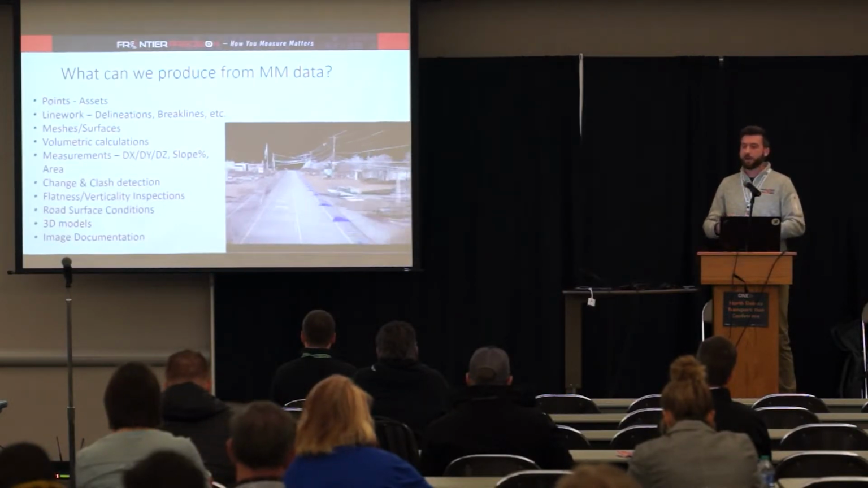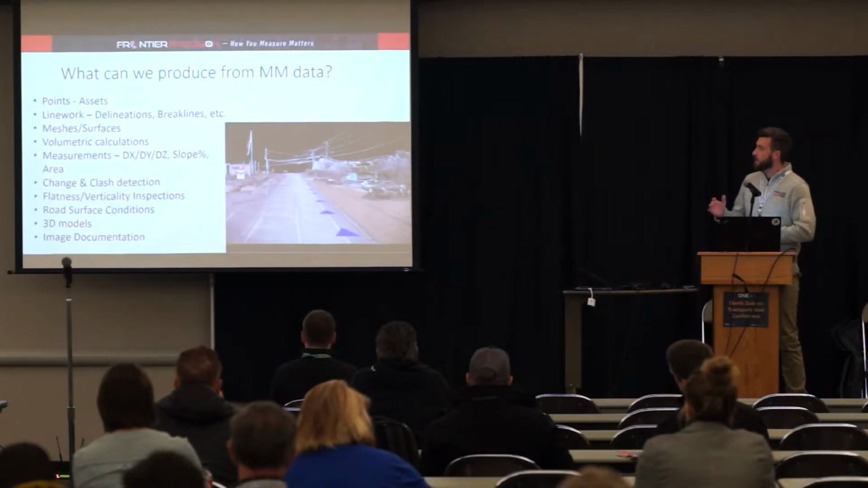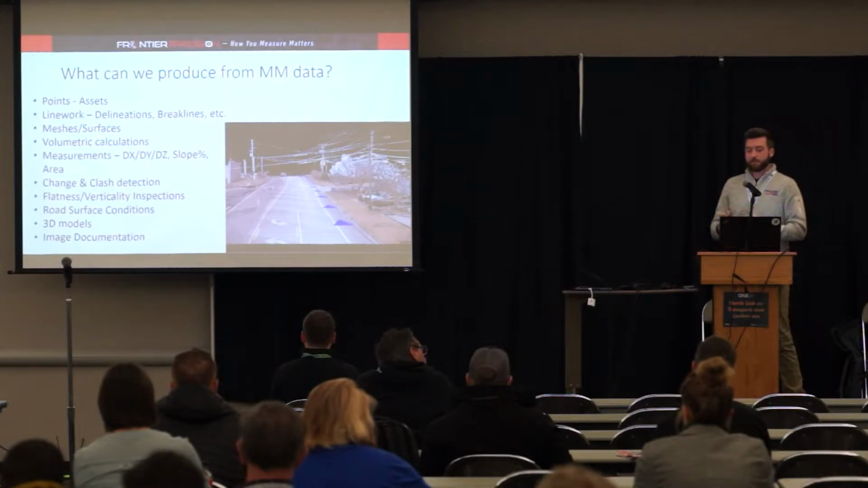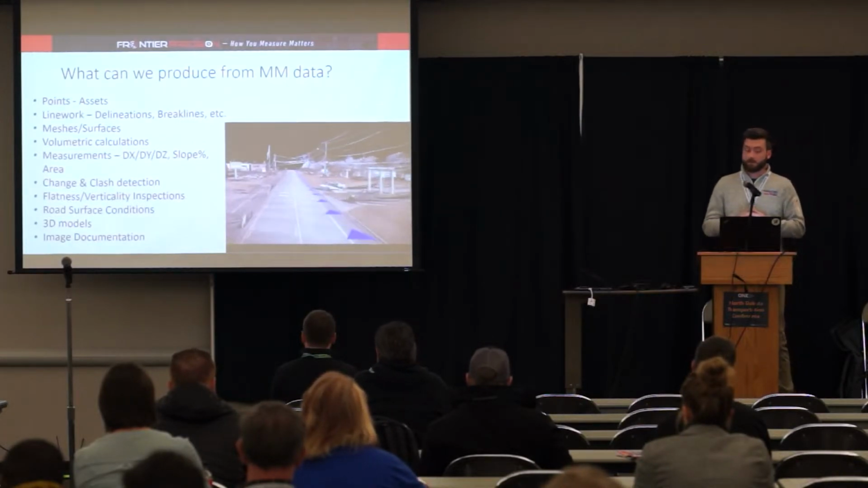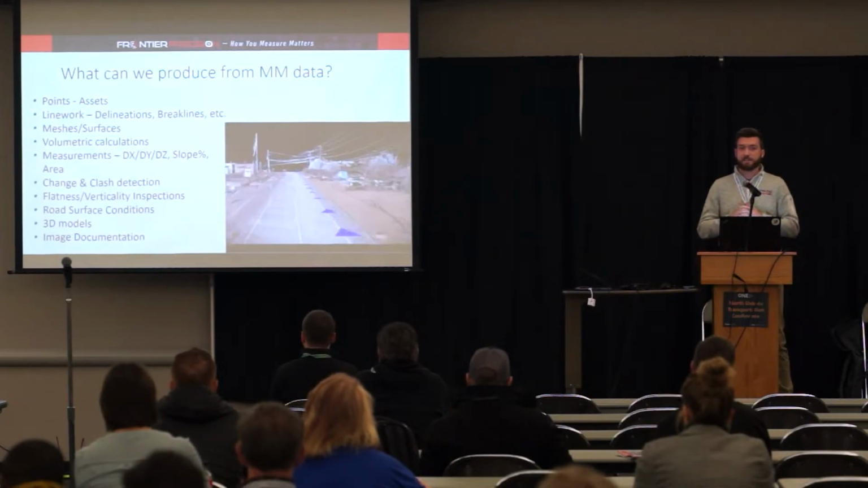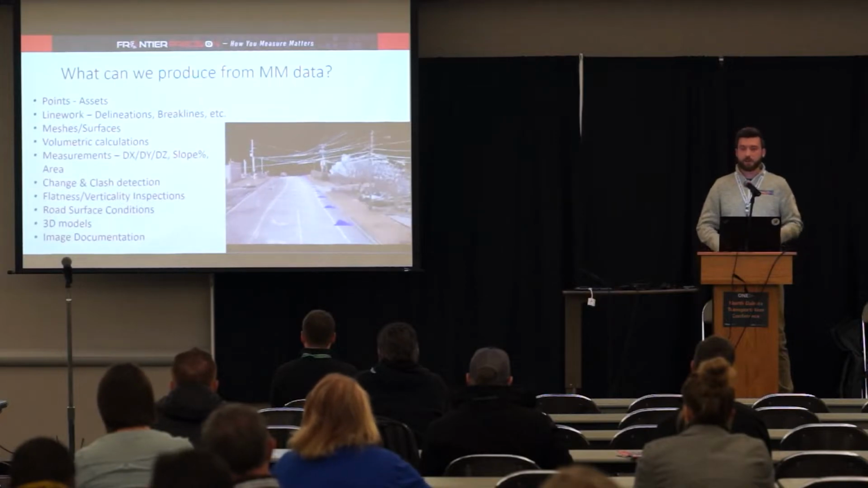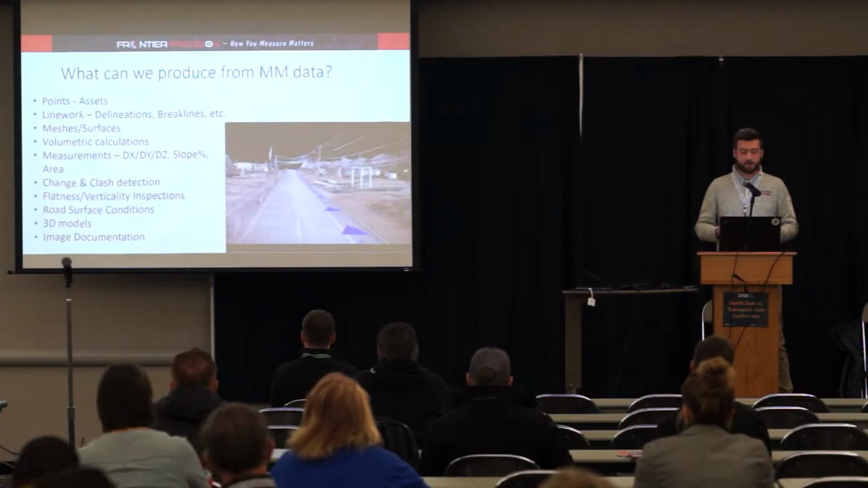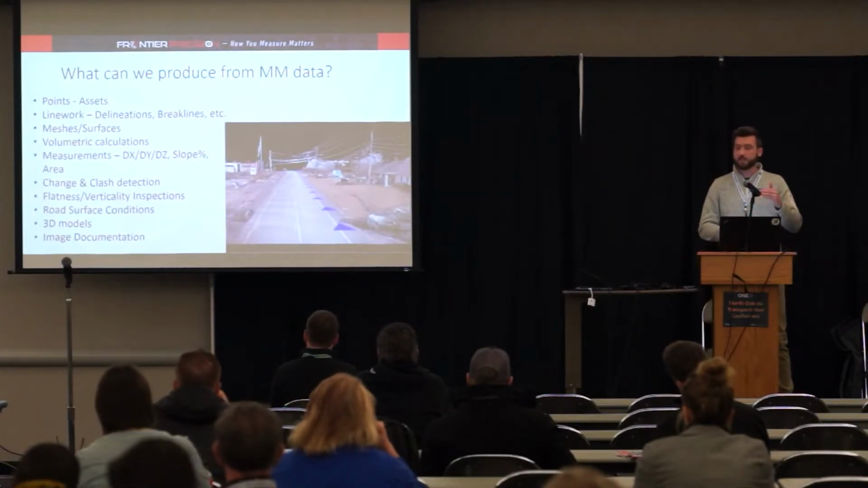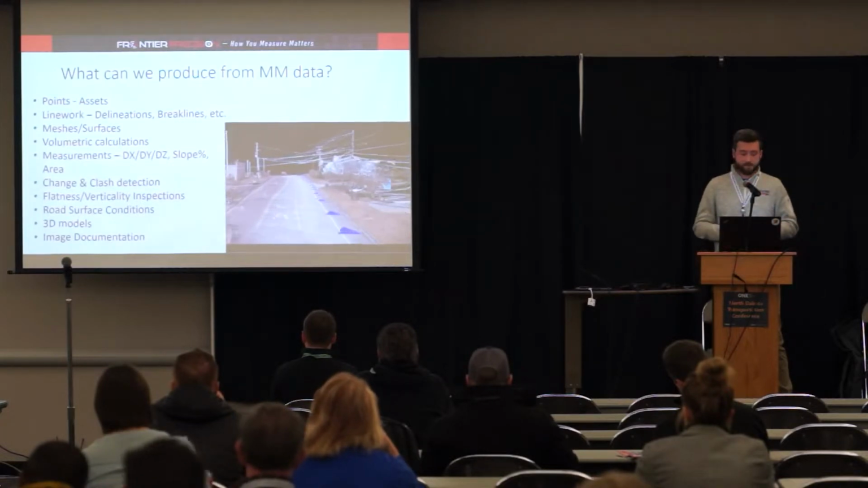Now we get into the fun part, right? Producing deliverables from mobile mapping data. So I just created a list here. These are a lot of the things that people are using mobile mapping data for today, especially assets, collecting positions on assets along a roadway, line work to create surfaces, surface models, volume calculations. Maybe you just need a quick measurement, a clearance measurement for that matter.